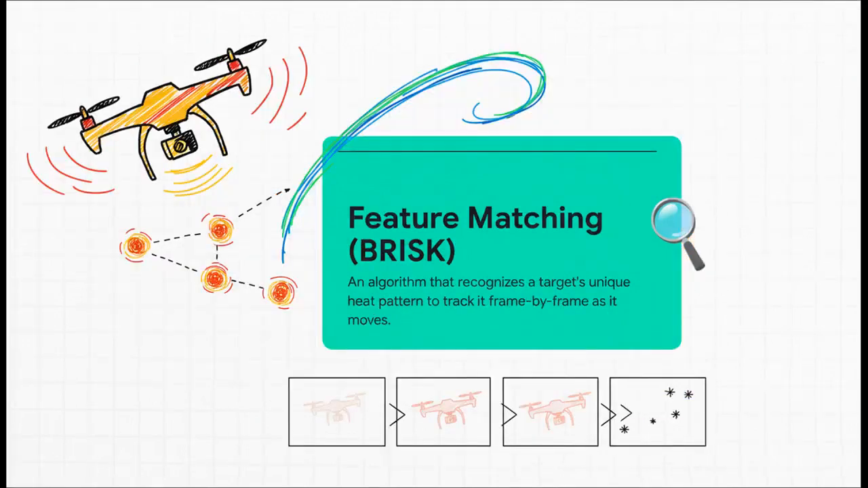But YOLO just finds the general area. To track a really fast-moving object, you need something more. And that's where feature matching comes in, using an algorithm called BRISK. It analyzes the specific pattern of hotspots on the drone, kind of like its unique thermal fingerprint, and uses that to keep a solid lock on it from one frame to the next. This is what gives the system its high-speed tracking chops.